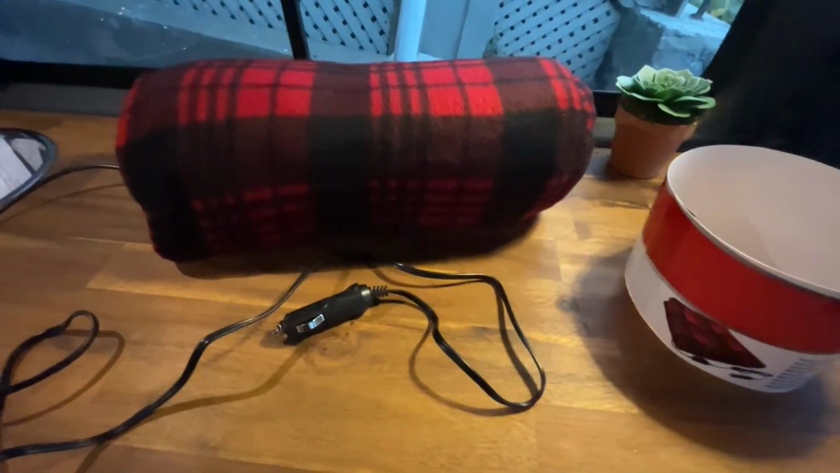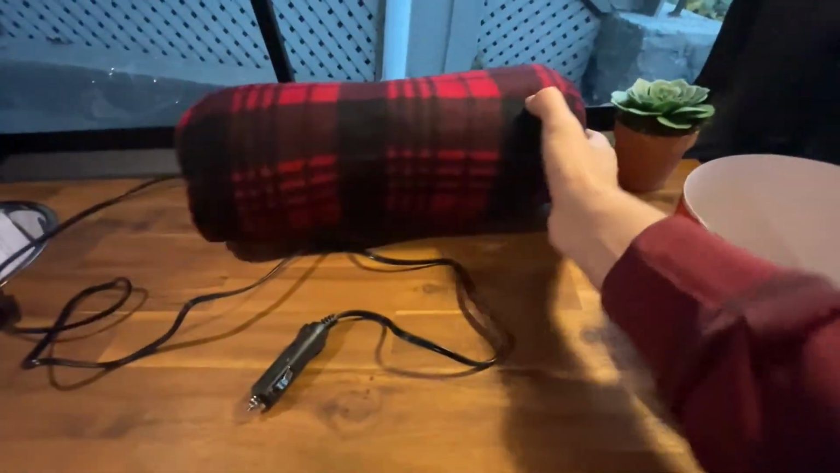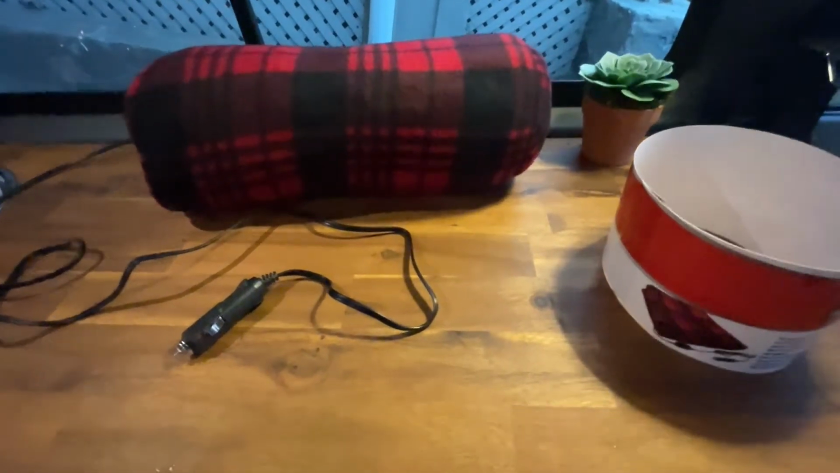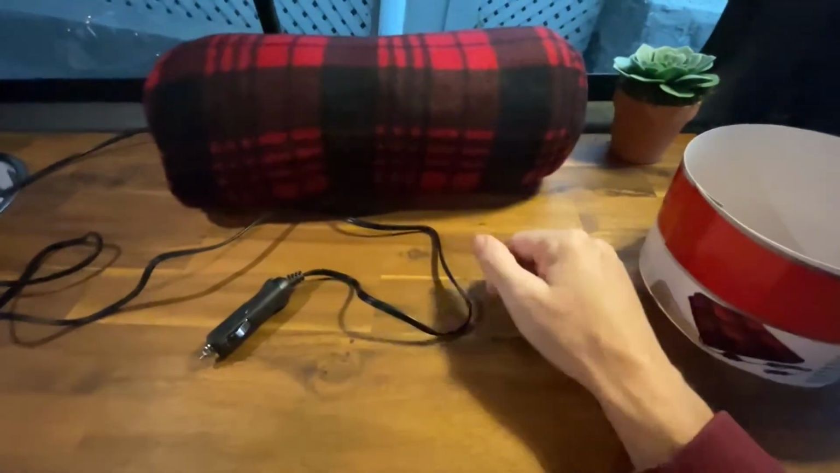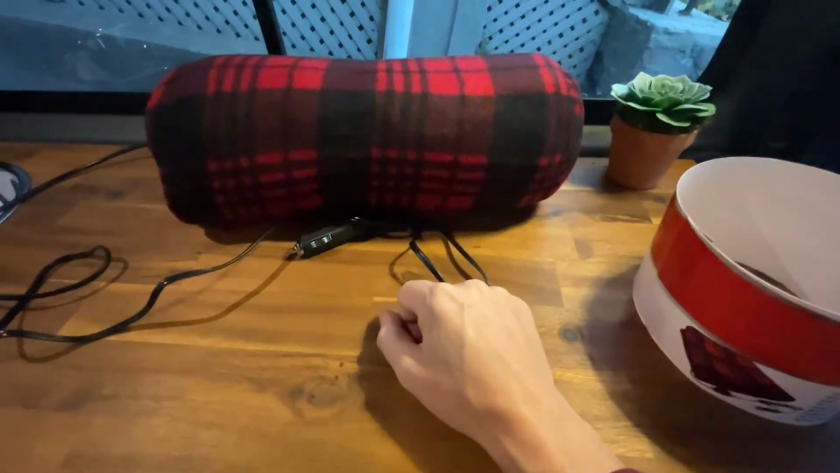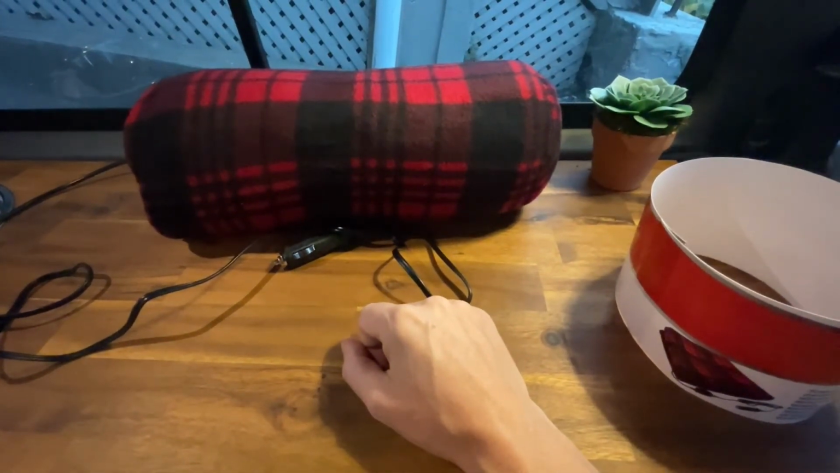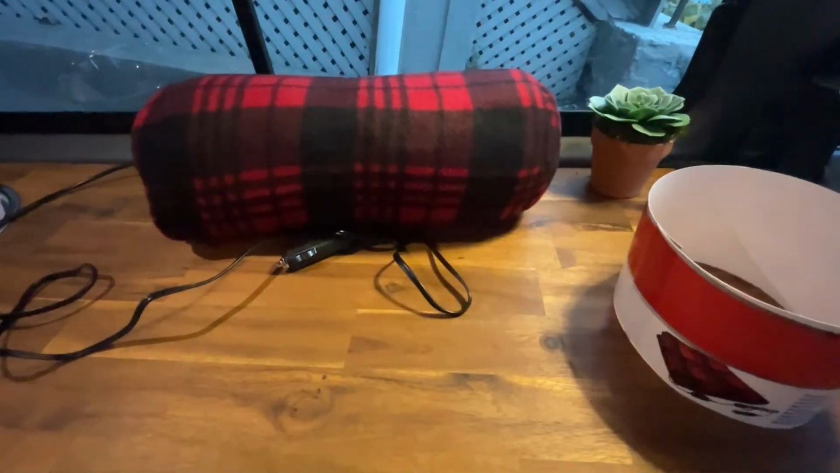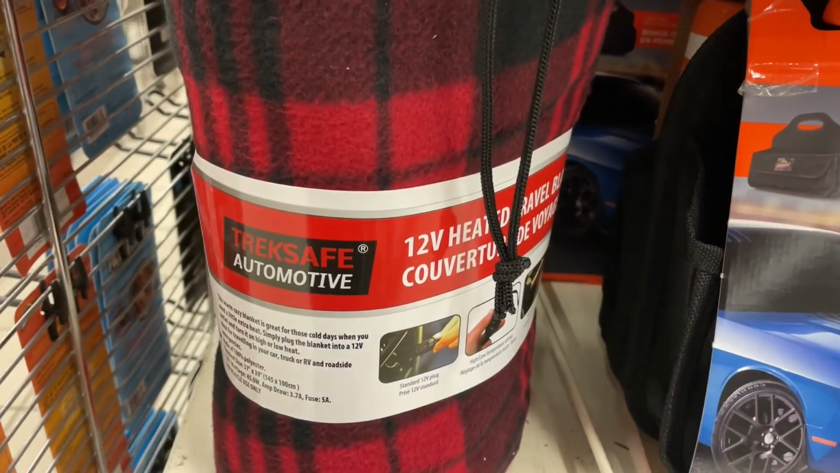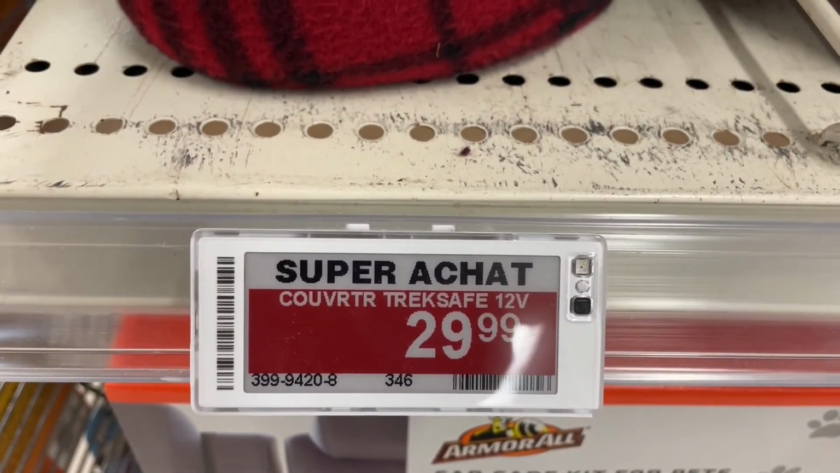So for the cold nights, this is going to be great. Of course, you can use it on your knee also if you're outside or if it's colder and you don't have a heater, so that could be like an extra heat source that is very convenient. And if you have enough batteries, that should not be a problem at all. Thanks for watching. It turns out that Canadian Tire currently has it on sale at $29.99, so that's a win.